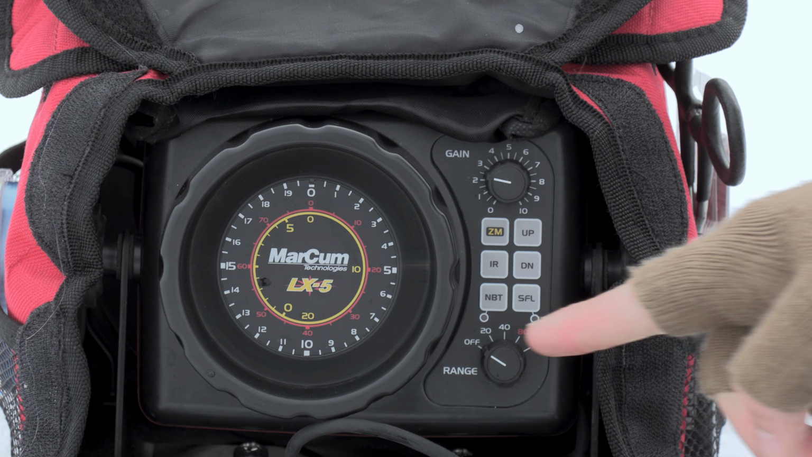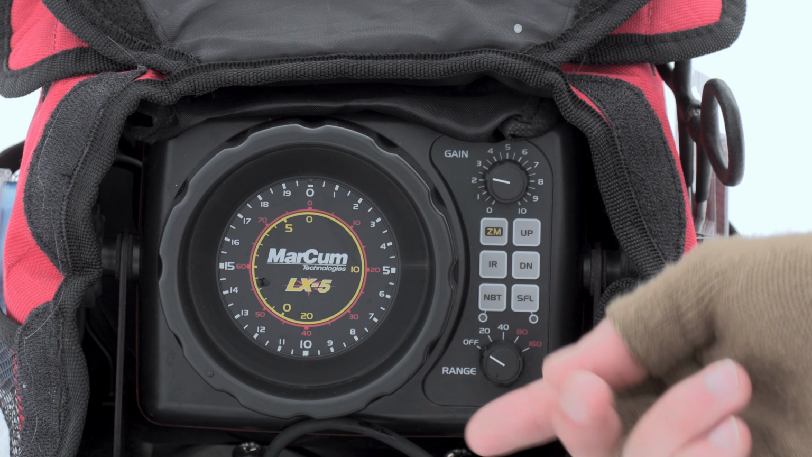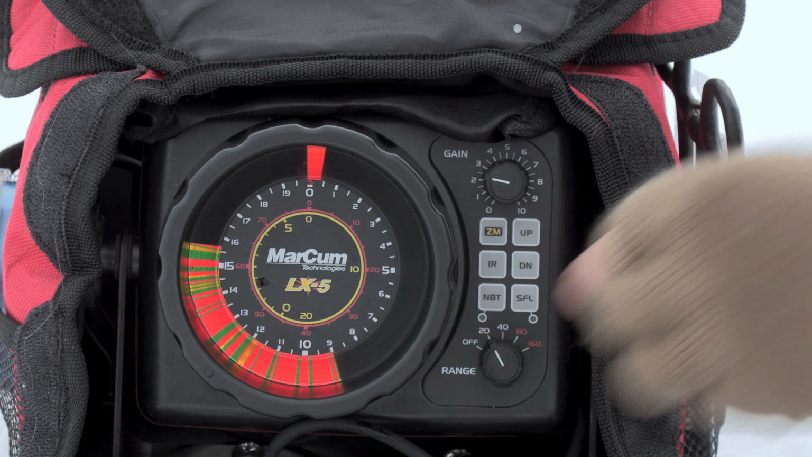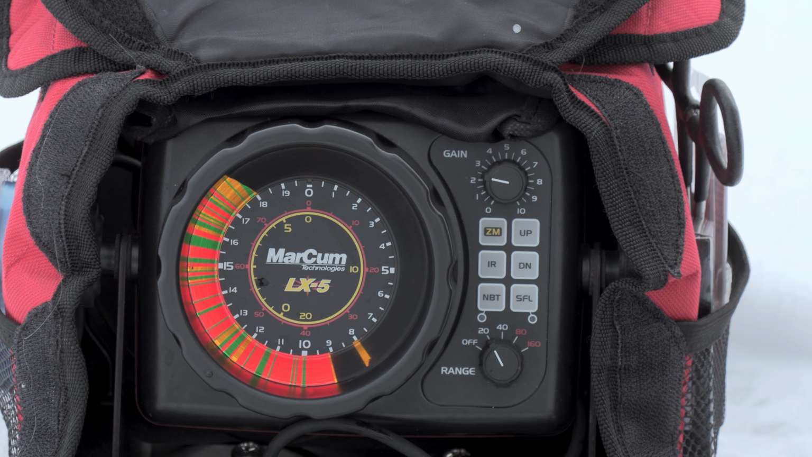All right, so to turn it on, you have this range knob here. It's going to have off, 20, 40, 80, and 160. So turning it on to 20 mode, you're going to fill in a lot of different colors here, and I'll explain that here in a second.